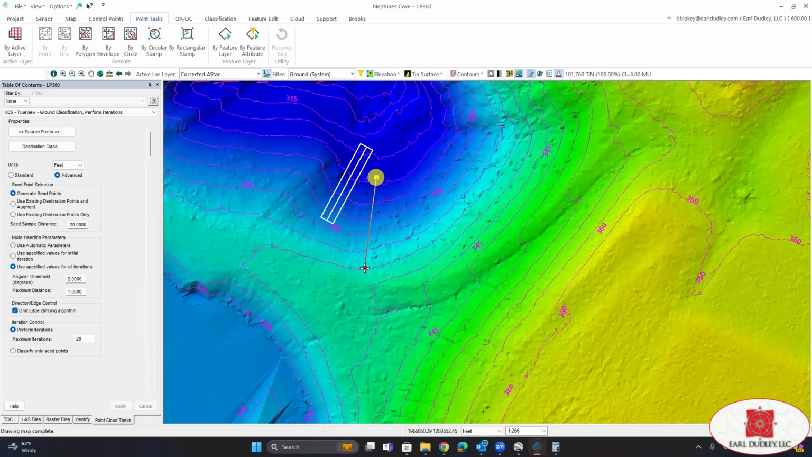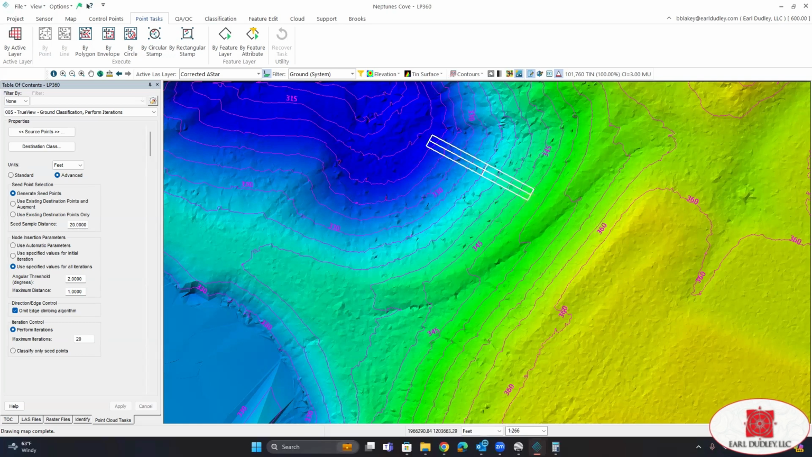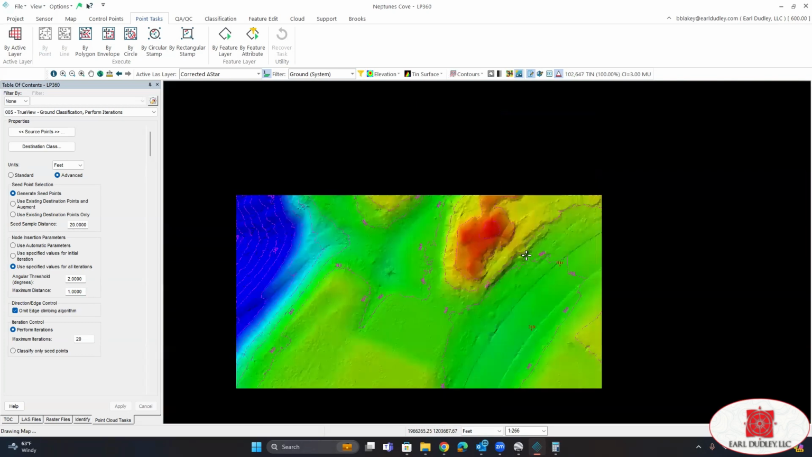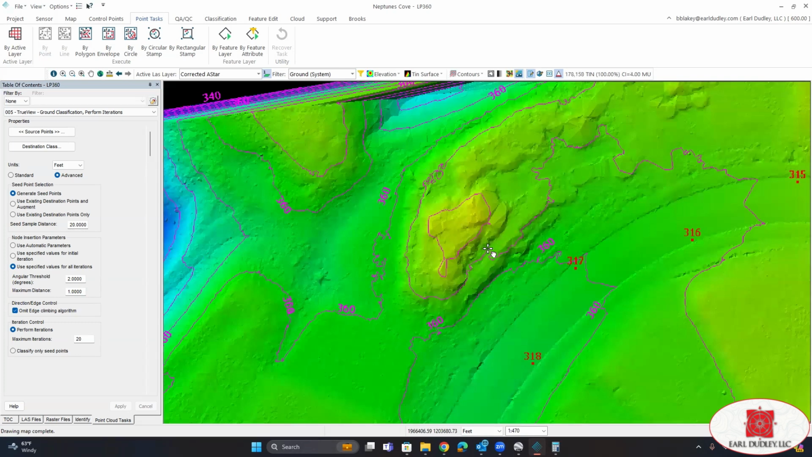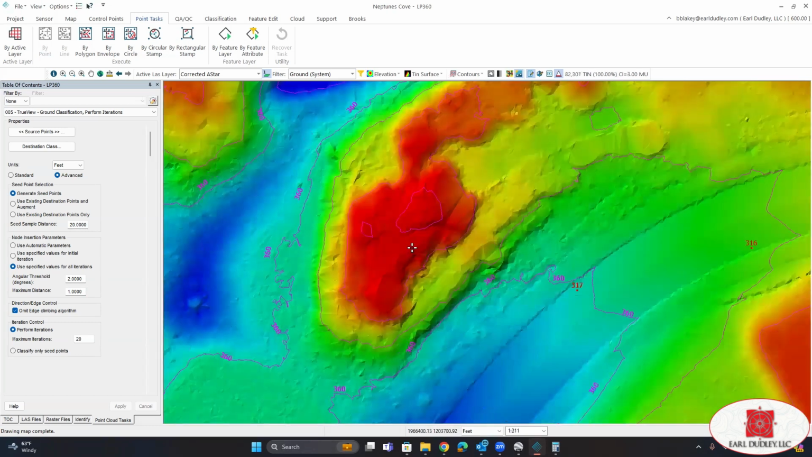So the next step is we'll notice that we did miss a few spots, especially some areas that have sharp edges, such as jogging trails or trestles, things of that nature. Well, with this particular project, we had some piles of, I believe it was some dirt over here.